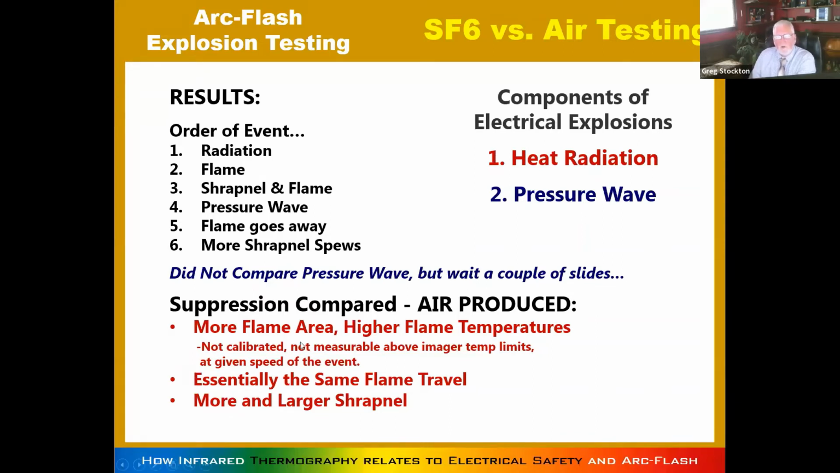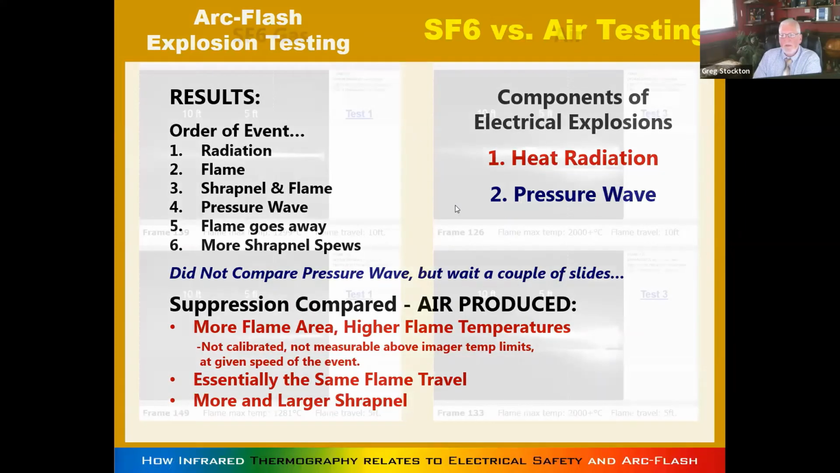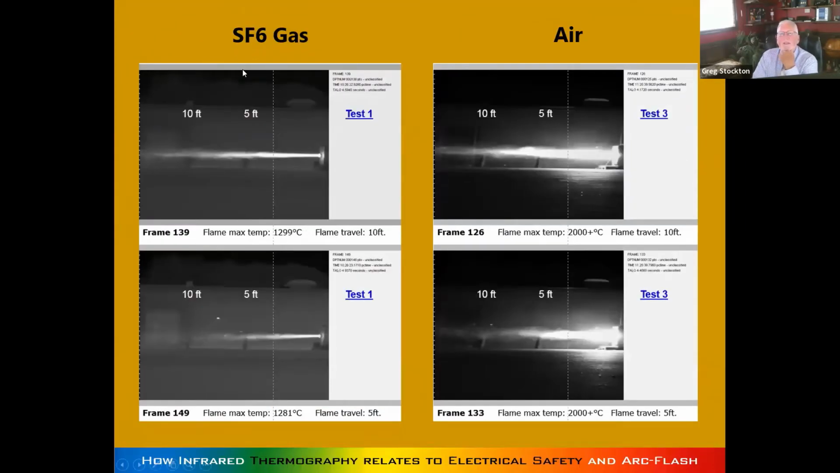So what we found was a lot more flame area, higher flame temperatures, much higher. But we got about the same flame travel, and we got more shrapnel. So if you look on the left, I would call it test 1, the SF6, and test 3 here is a relative comparison of frames.